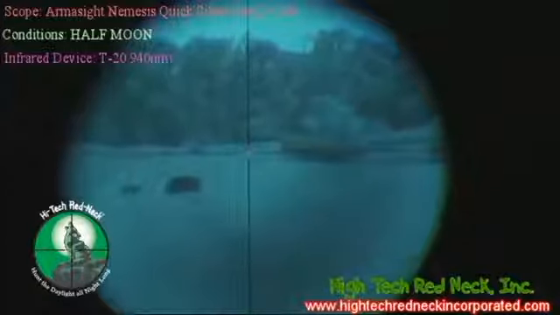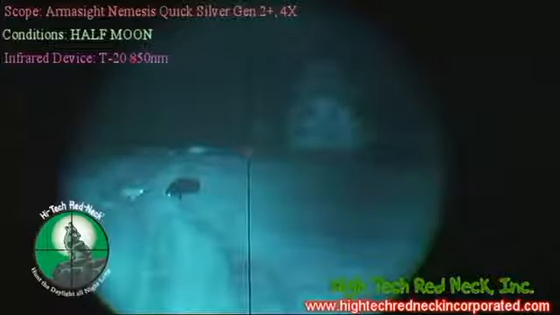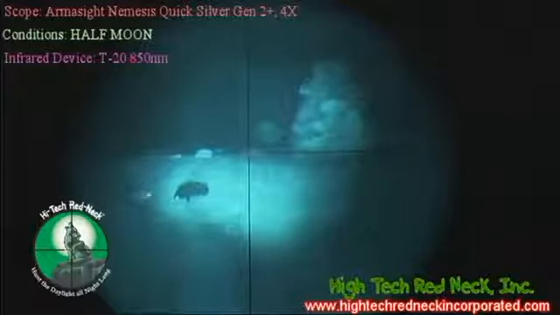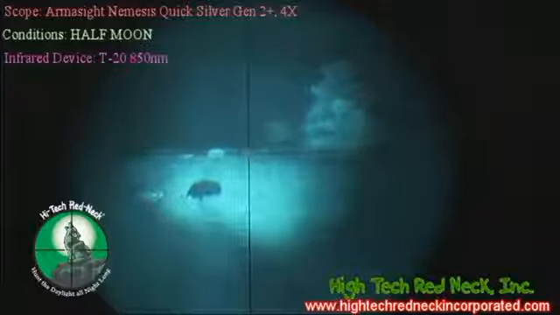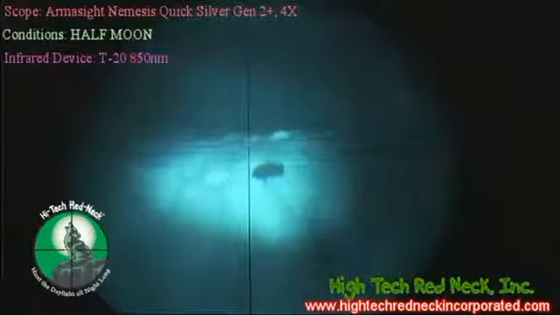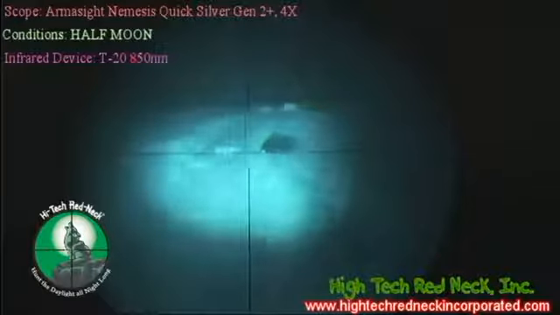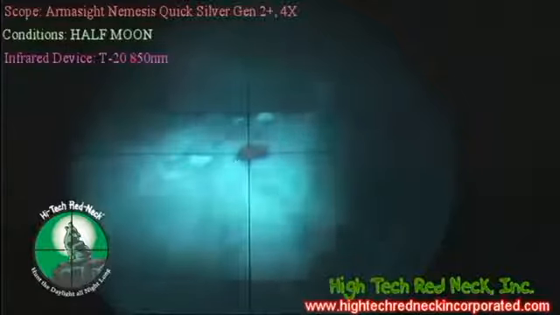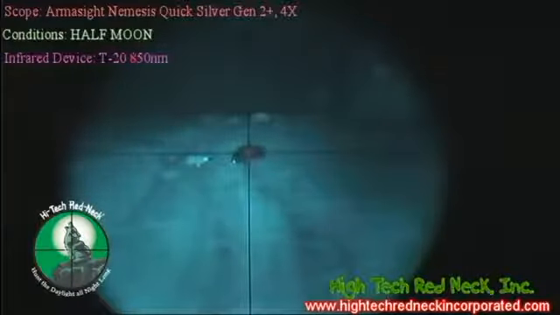Okay, we're going to now switch over to the 850. And there you have the 300-yard hog, the 300-yard coyote. Here's your 200-yard black or white hog, 200-yard coyote. There's your 100-yard coyote, 100-yard black hog. We'll open it up a little bit.